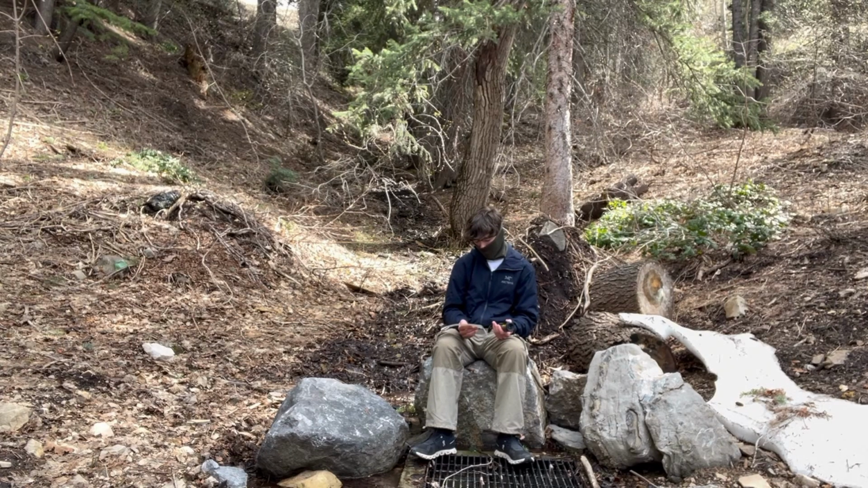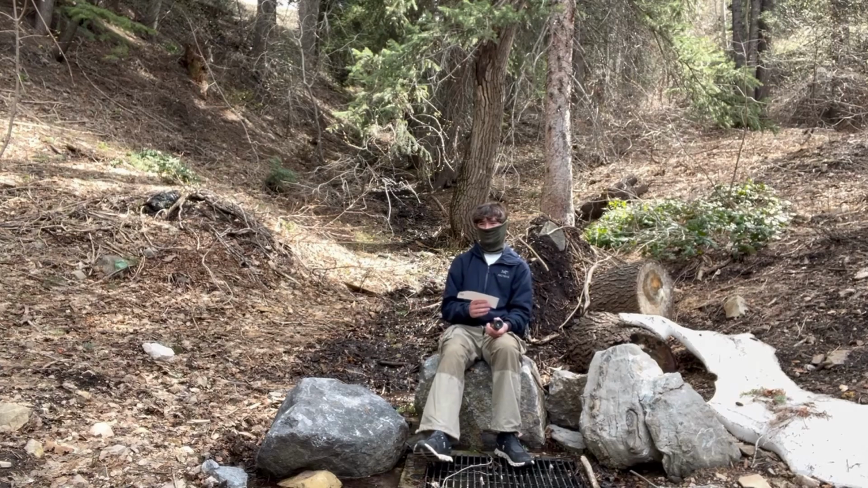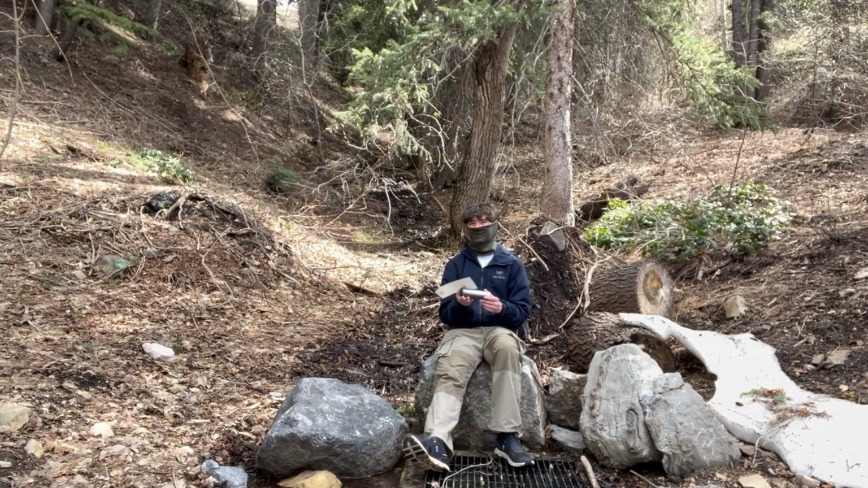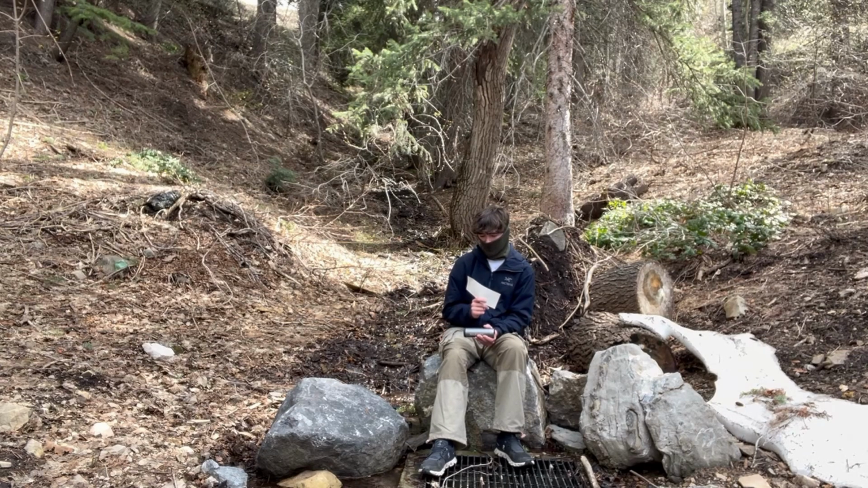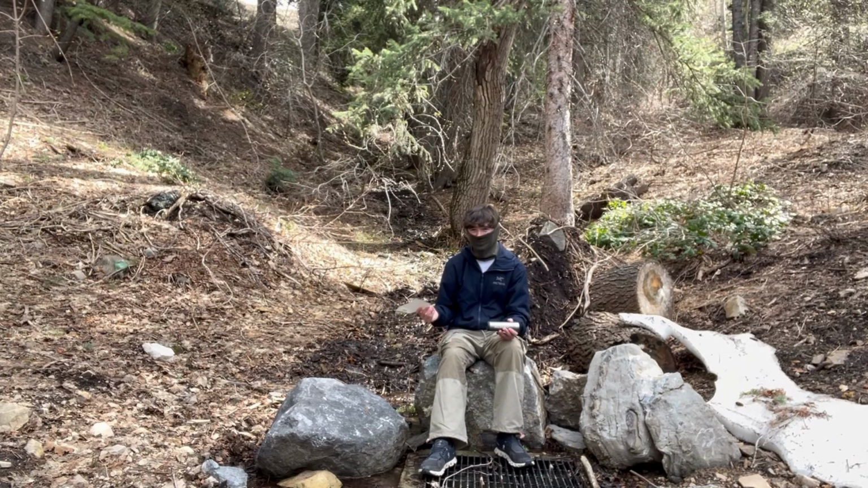But just find the one that works for you, right? If you want recording, if you want a certain refresh rate, look for that and find it in your budget. Do your own research. If you were to take away anything from this video, take away what you learned about this device and put that in consideration with other thermal monoculars, as you should be doing with all devices.